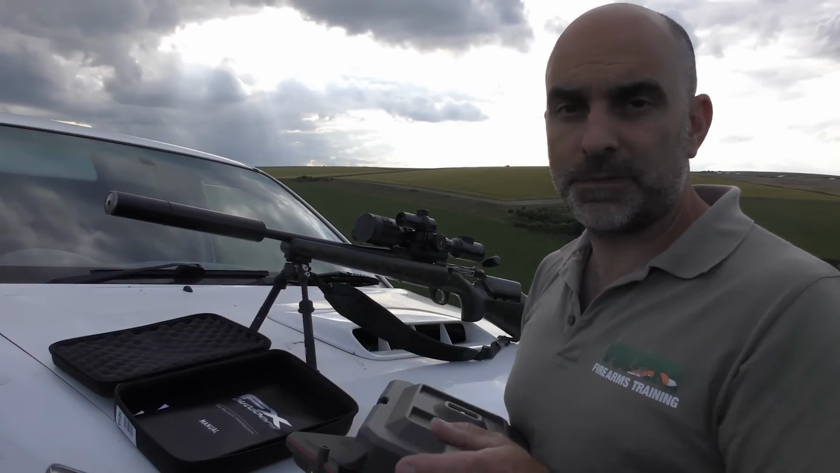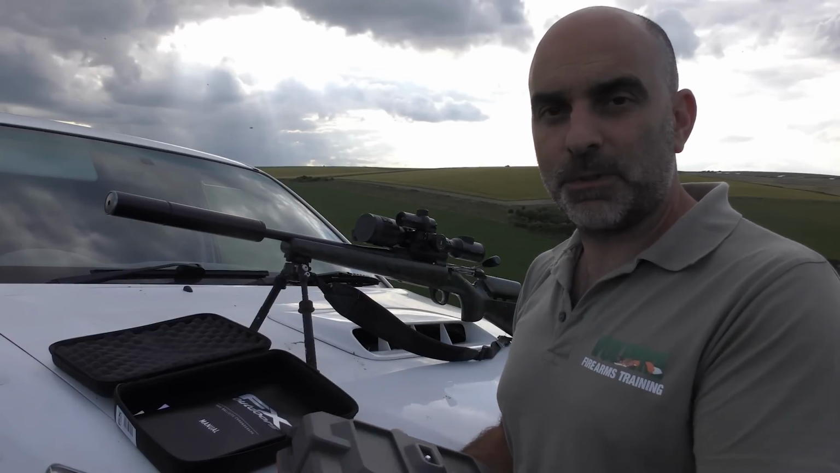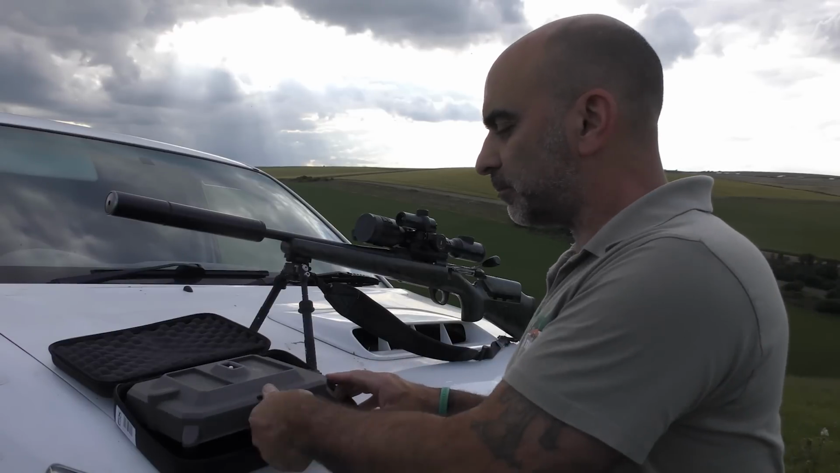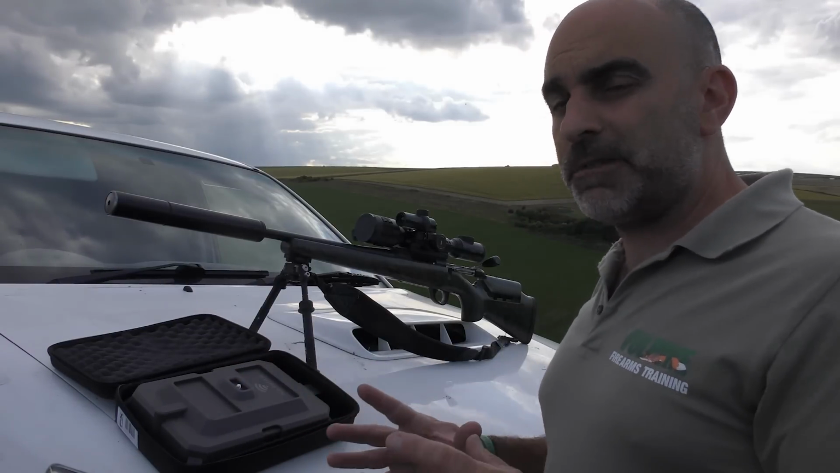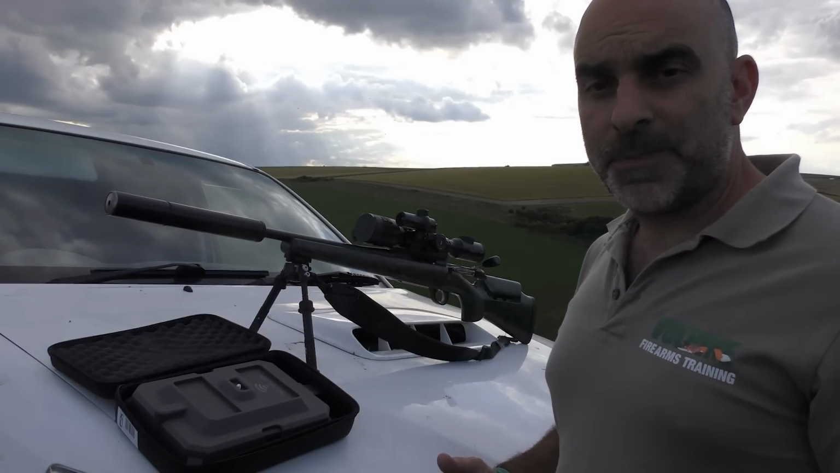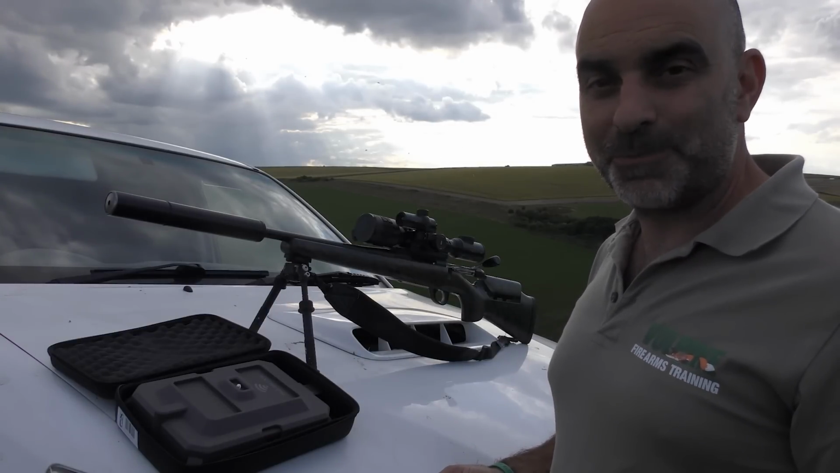I've had several different chronographs in the past. I've had about 5 I think, and all of them have let me down, broken, or just failed to work at some point or other, but this thing looks very promising. So again, we'll cover that in a bit more detail a bit later. So we've got all evening to have a little play around, so I want to put a few still targets out and see if we can stretch the legs on this a little bit, and from there, well, we'll go out and see if we can find a few foxes.